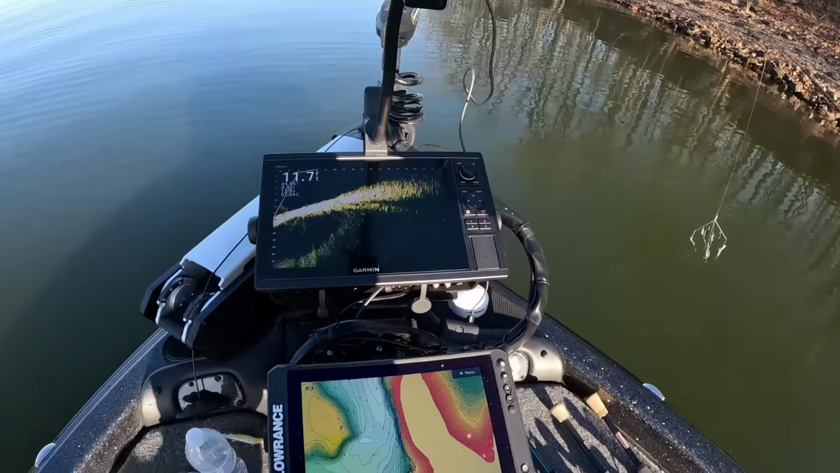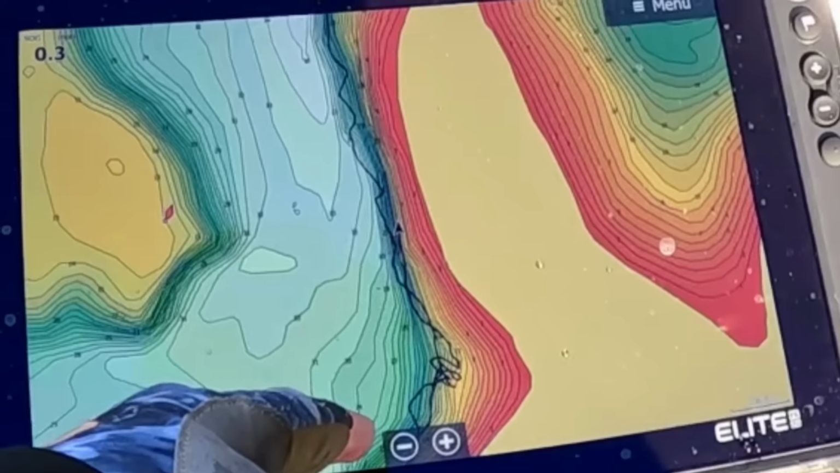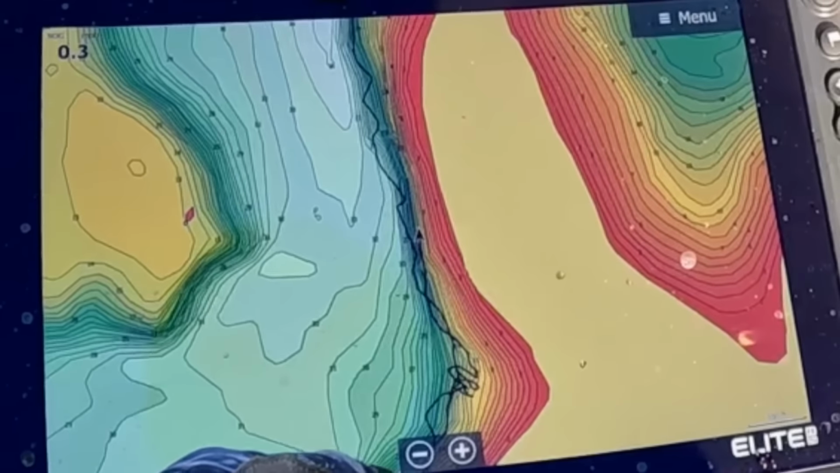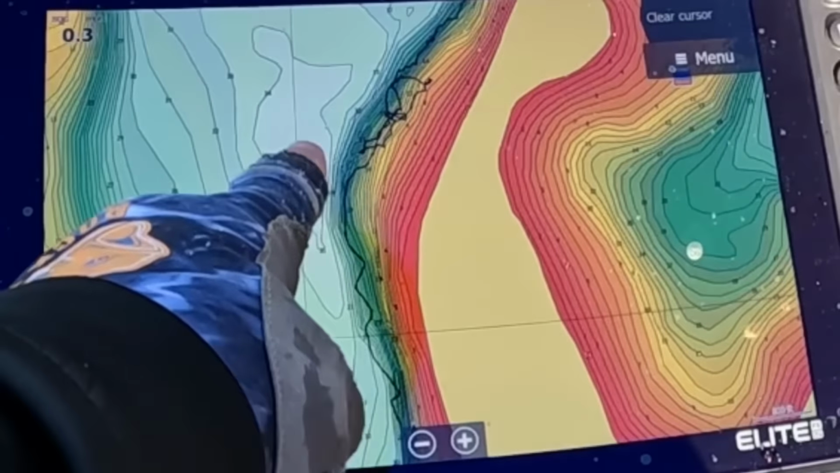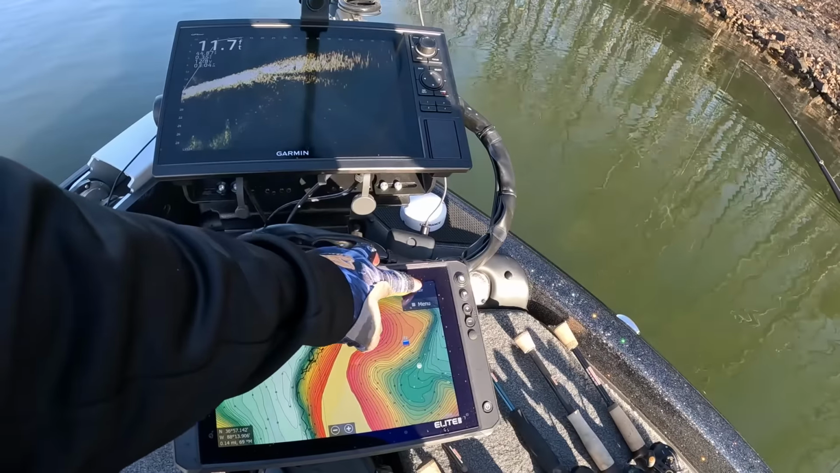So what we're doing here is we came in this creek channel. This is just a channel swing bank, and we just worked back down here. And we're coming back out to the main lake, just right out in here. And we're gonna boogie, just throwing an A-rig parallel to the bank.